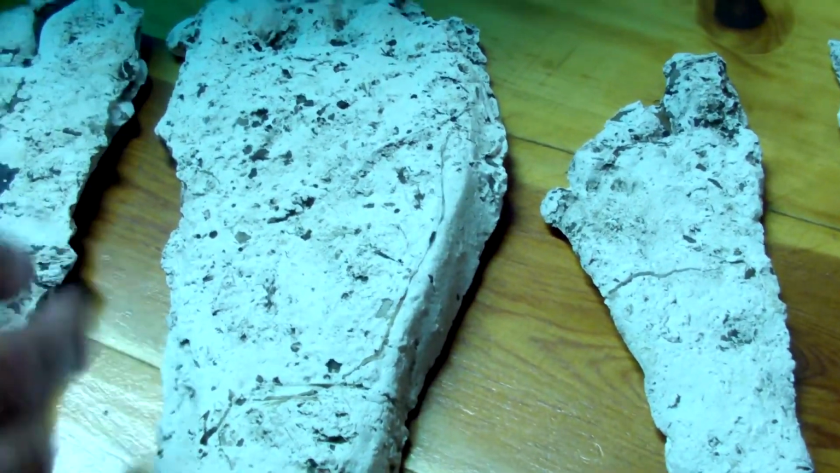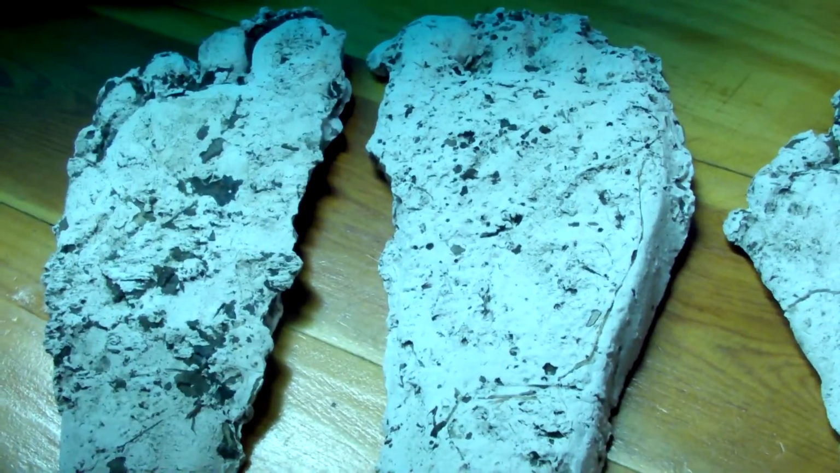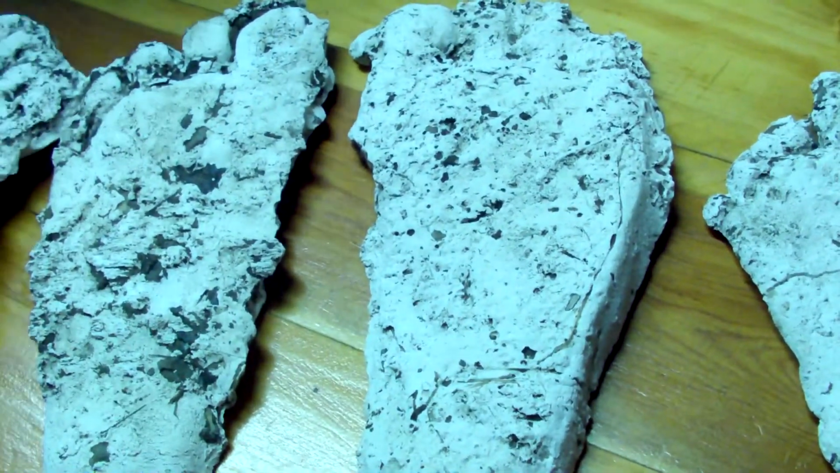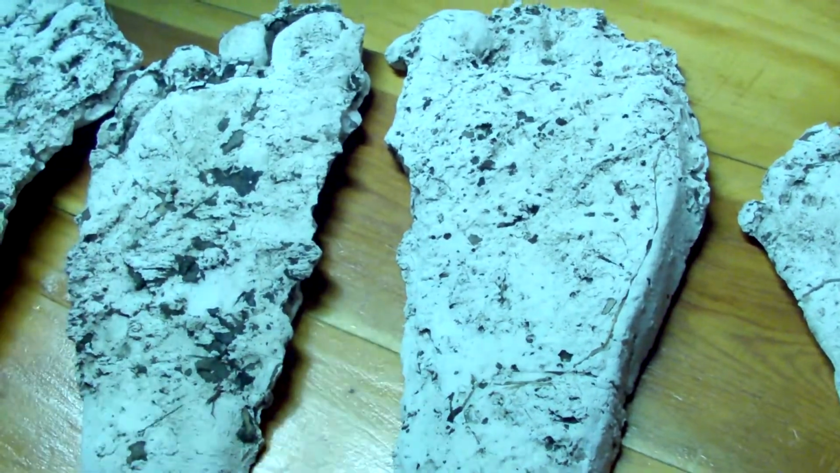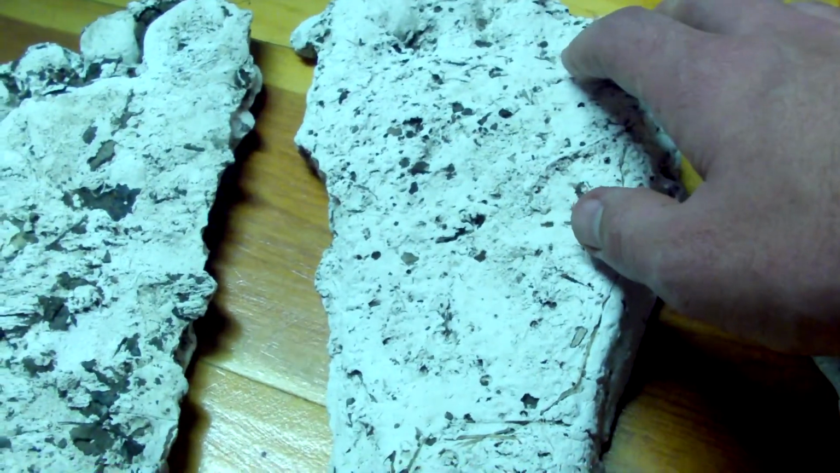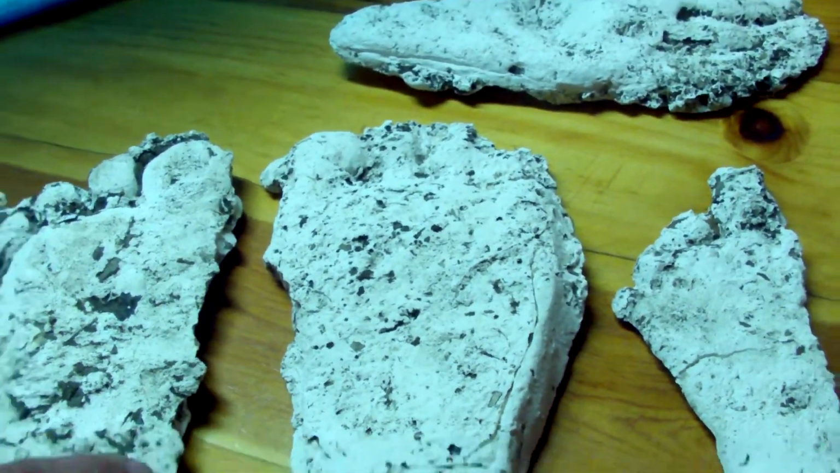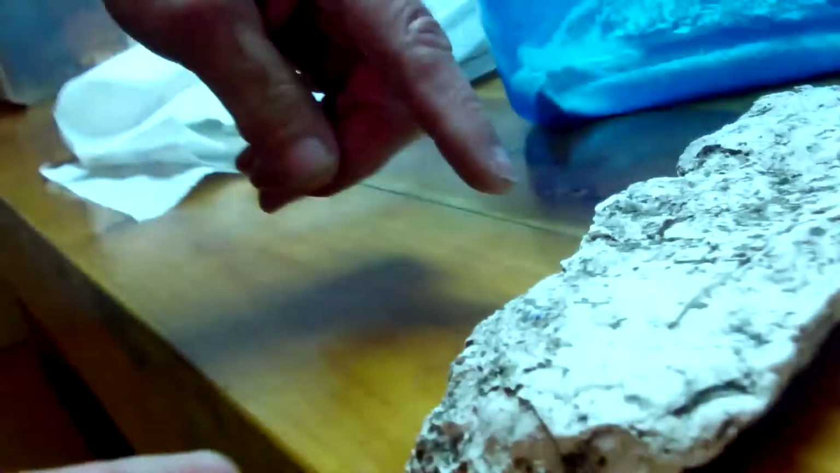But some of them actually have hair sticking out of them, because they lose hair off their feet or off their legs, and sometimes the tracks will have it. But I got some impressive tracks there. I found one right over here that's a monster size one. Up there developing flatter feet. Now one of these has a lot of hair sticking out of it. I think I saw it on this one. Yeah, right there, there's hair on that one. And it's got some more hair sticking out in a couple places.